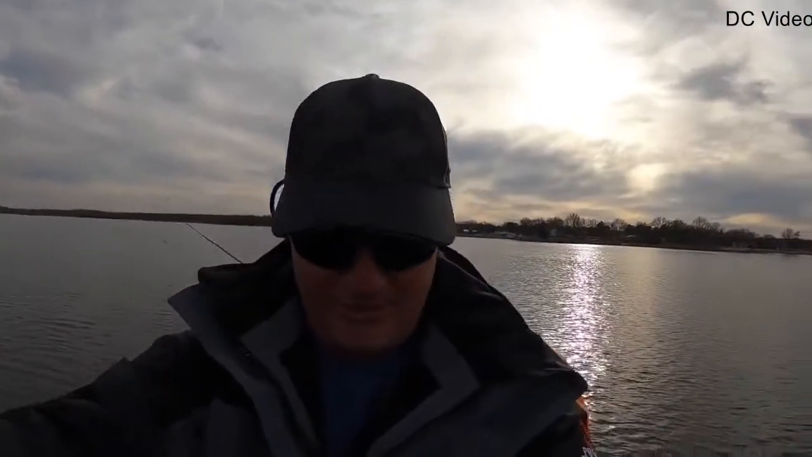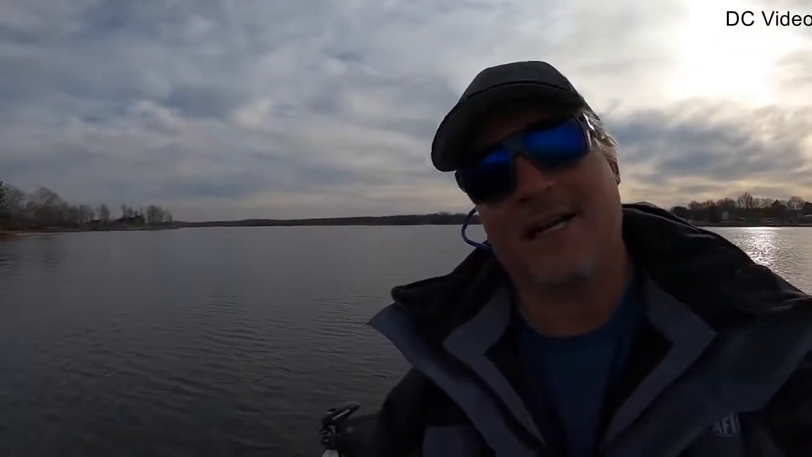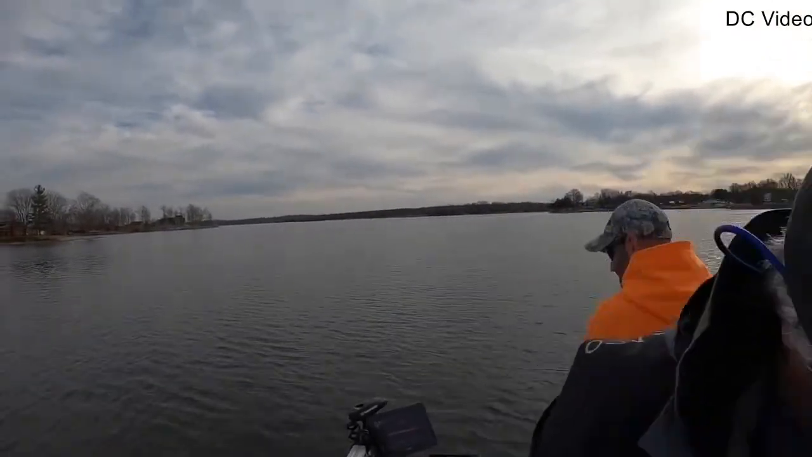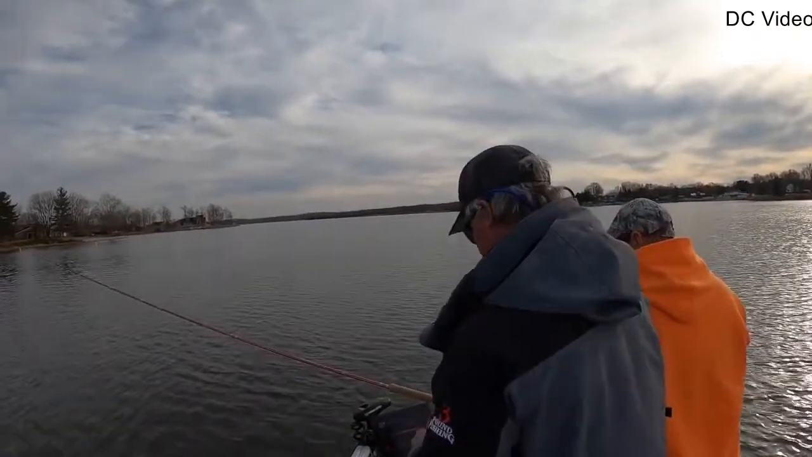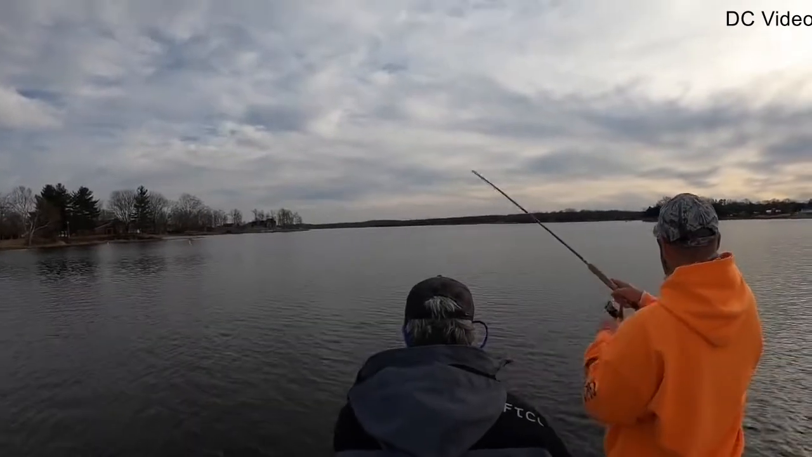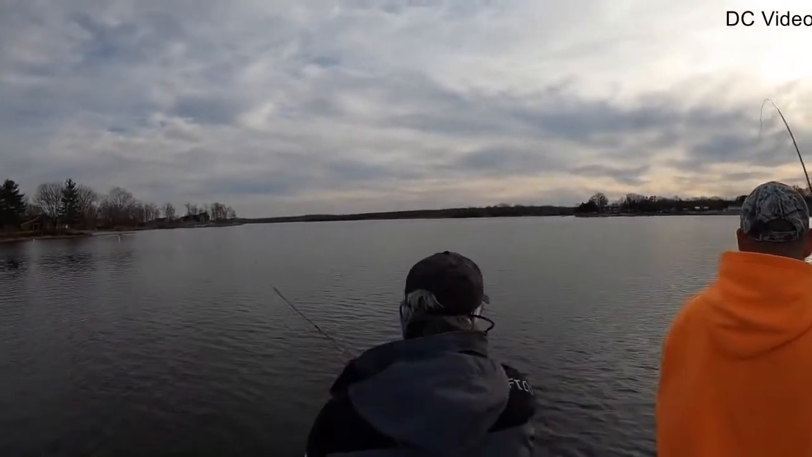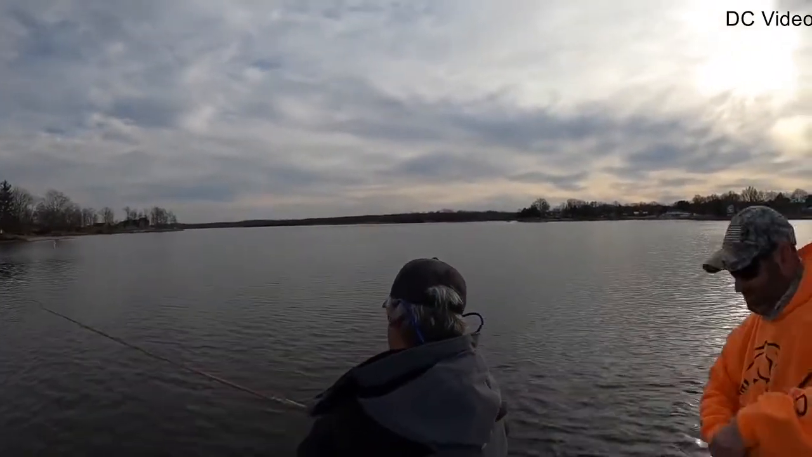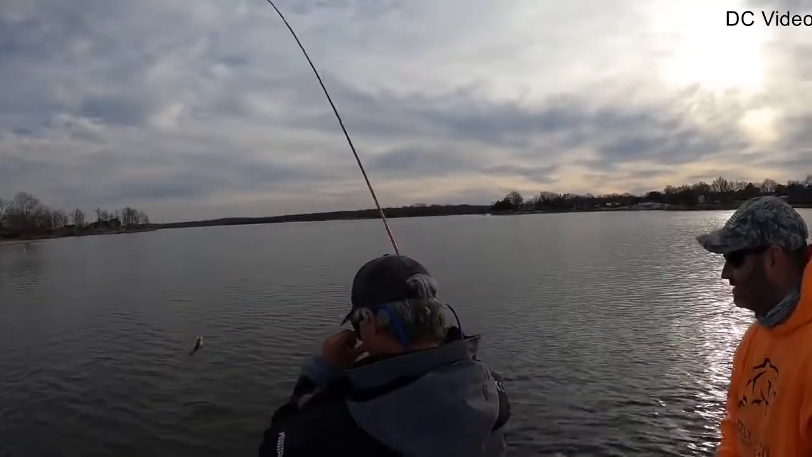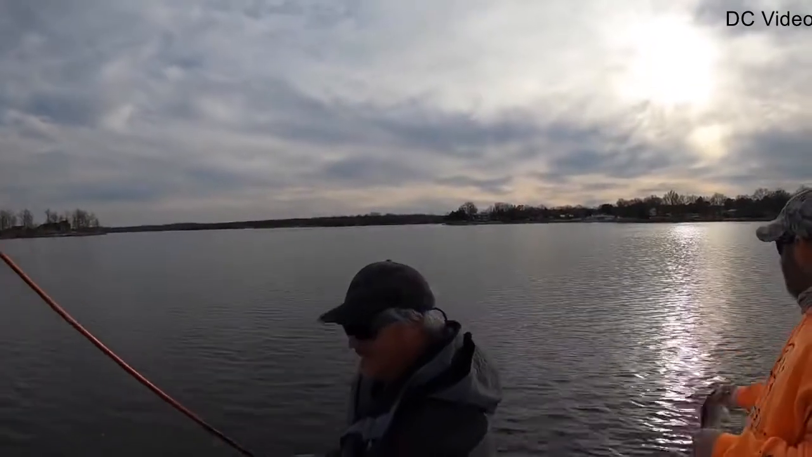And as you can see, we are at 16 volts right now. I have a feeling that's kind of where it sits for a long time. We'll see though. Gotta land it. Little guy. Little guy.